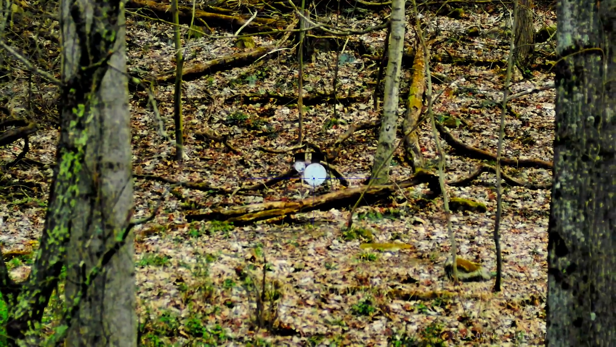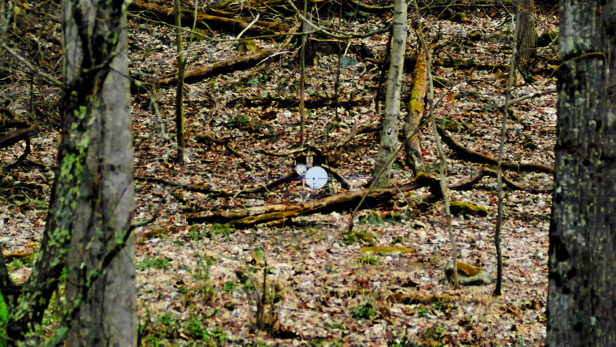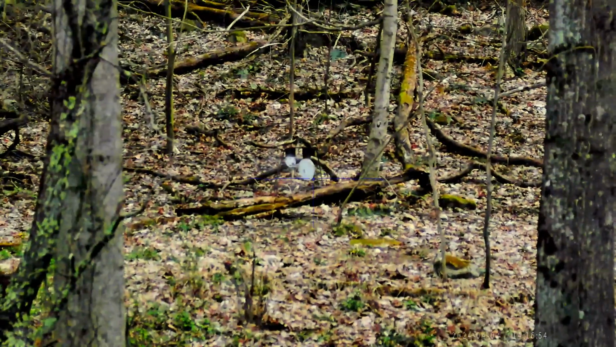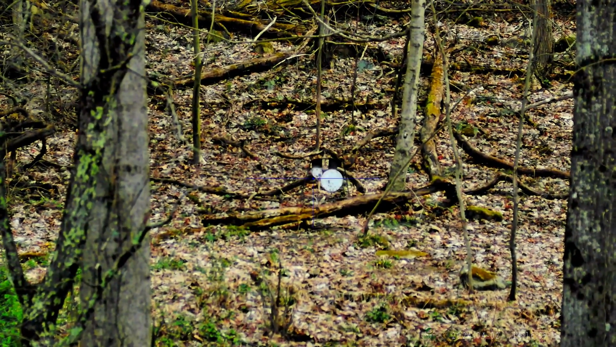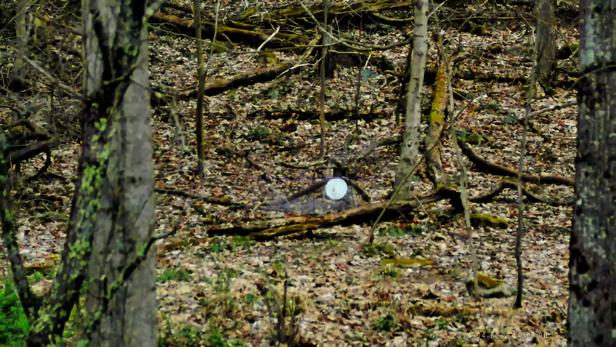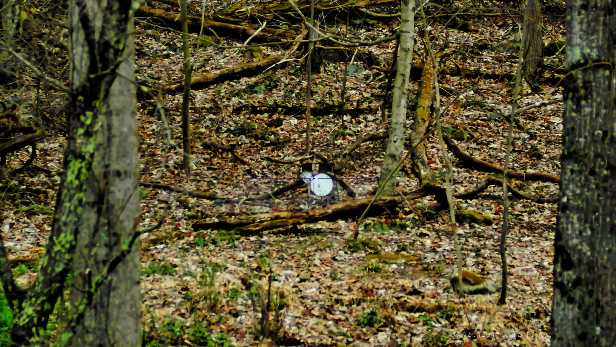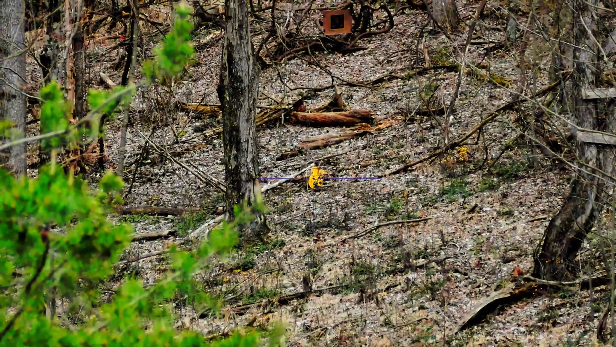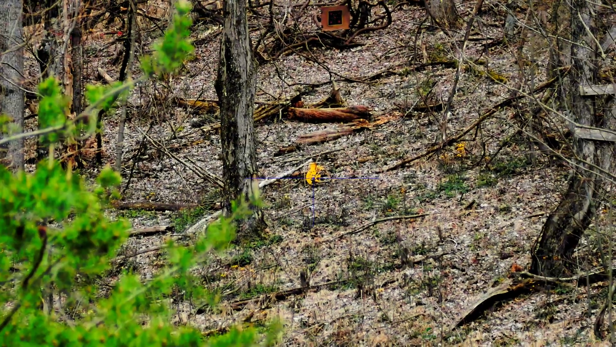All right, I'm going to shoot my 8-inch gong. This is at 50 yards. Smacked it. 3-inch at 50. Let's go to 80. So we got our 8-inch gong at 80.